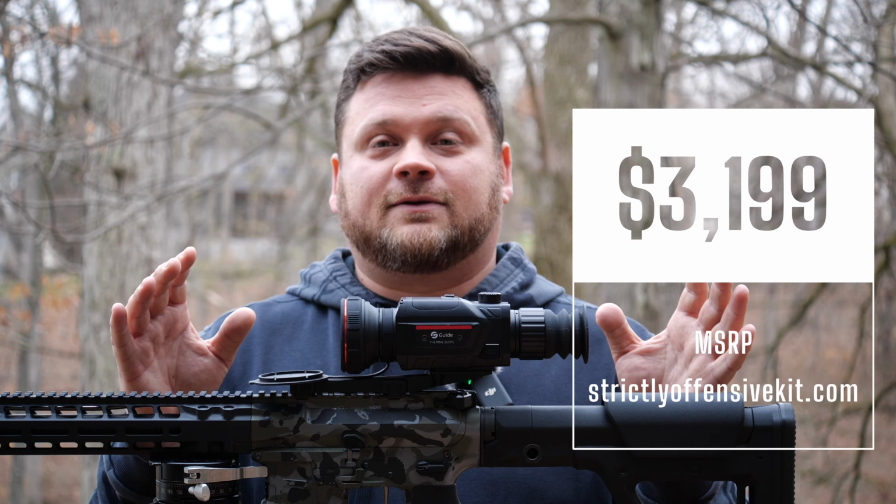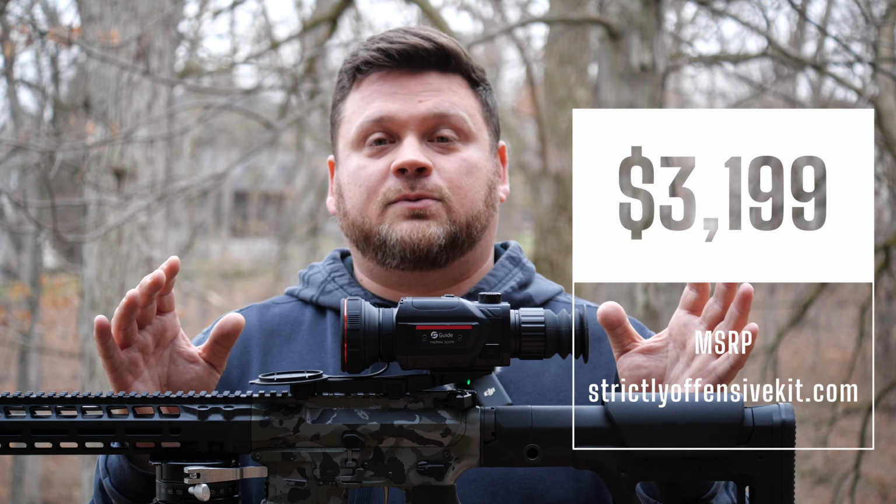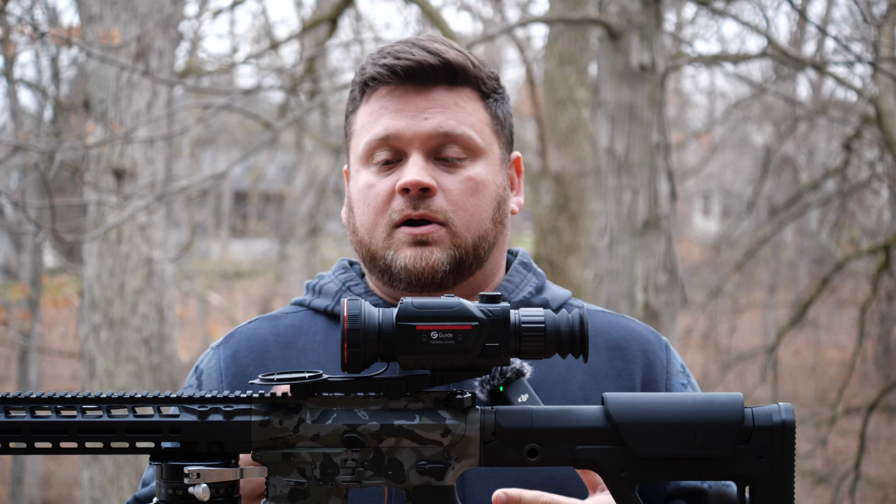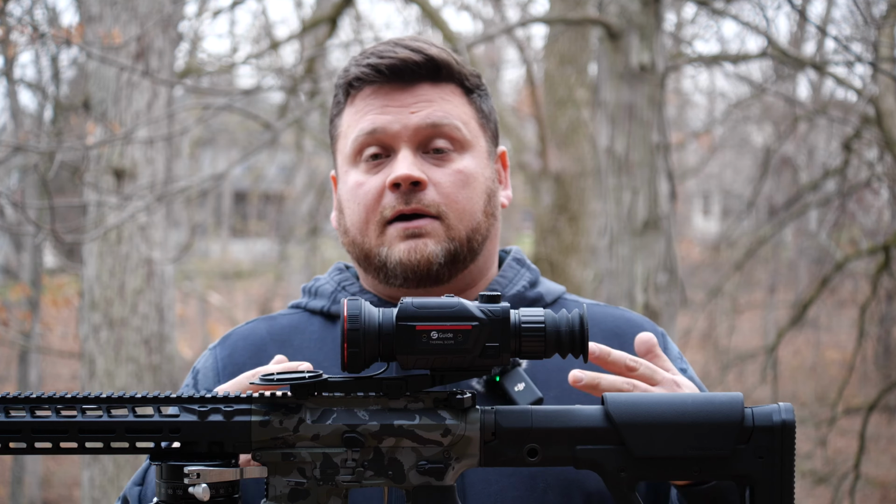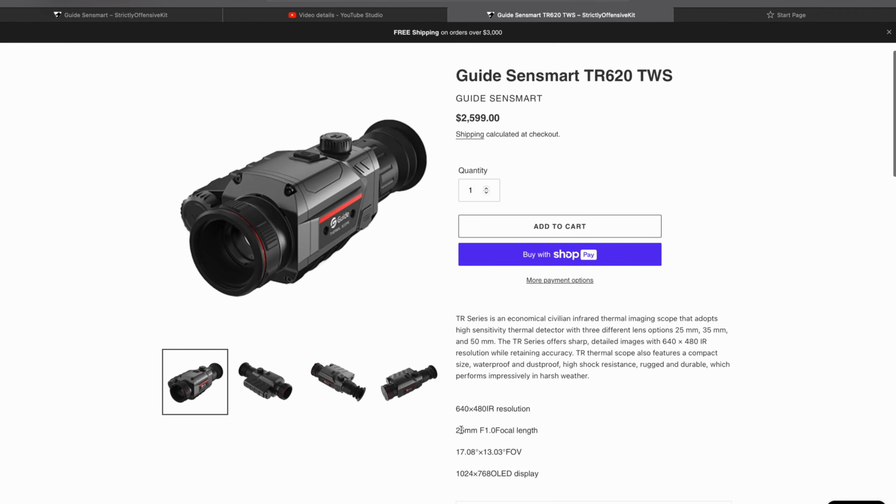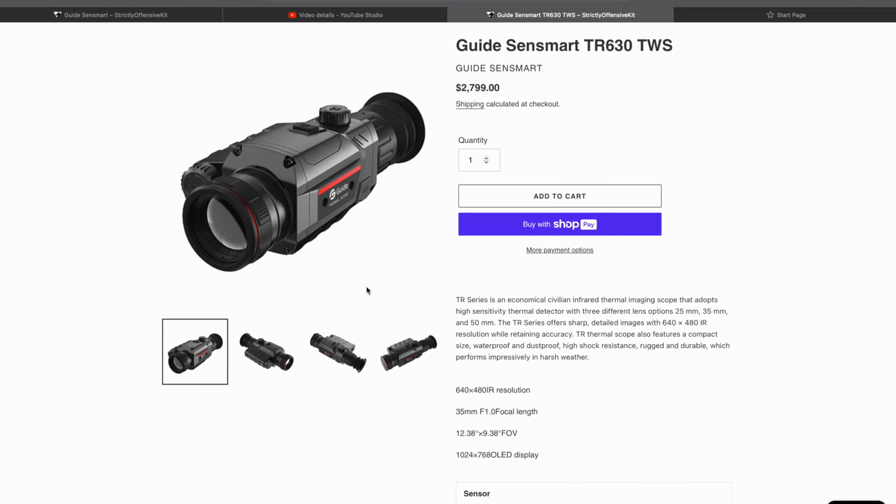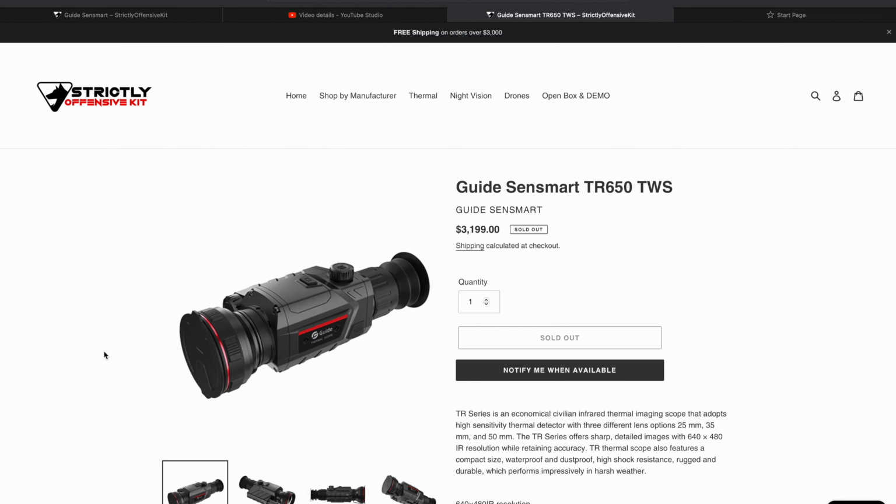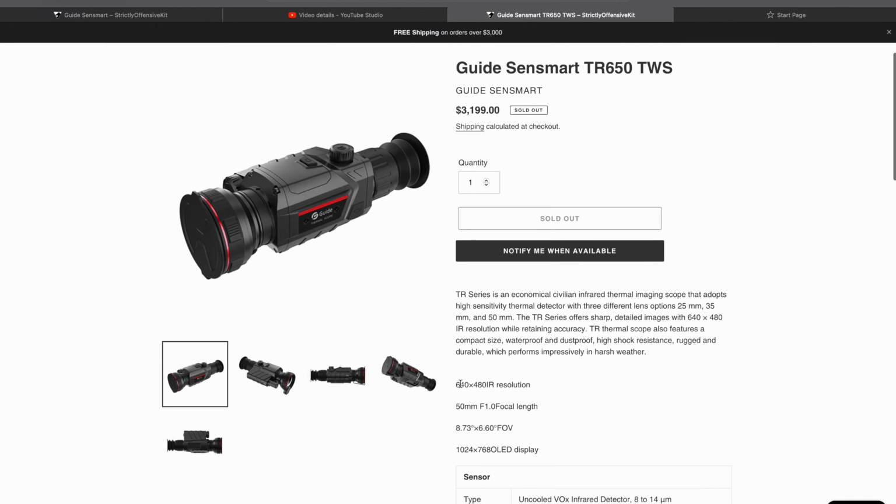Amazing thermal optics are coming on market for regular human prices. Bazinga. So again, this is the Sensmart TR650. Now, they have a 25 millimeter, 35 millimeter, and 50 millimeter options. The only difference is the field of view and the price point. The prices are ranging from $2,600 up to $31.99, which is the MSRP on this thing. I was thoroughly impressed with the capability of this unit.